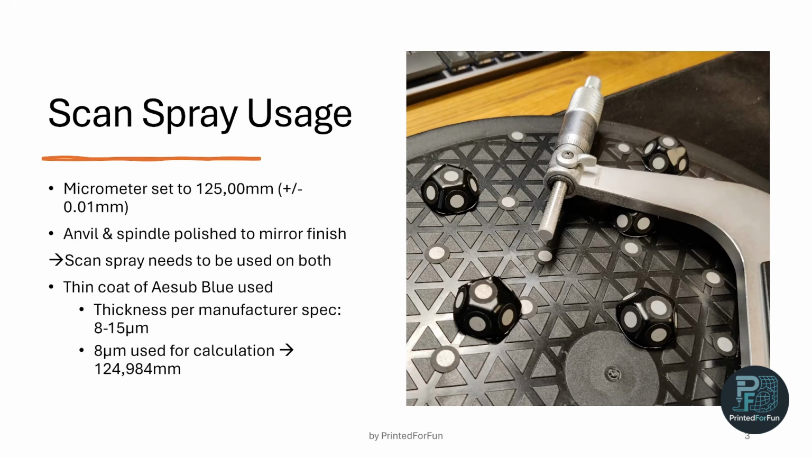What's also important, I used scan spray for the micrometer, so for both parts of the shanks, anvil and spindle, I guess they're called. Since they are polished to a mirror finish, scan spray had to be used, otherwise it simply would have been quite impossible.